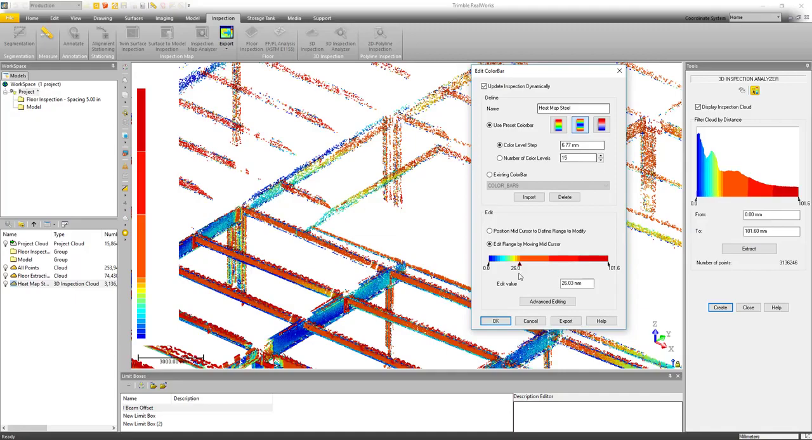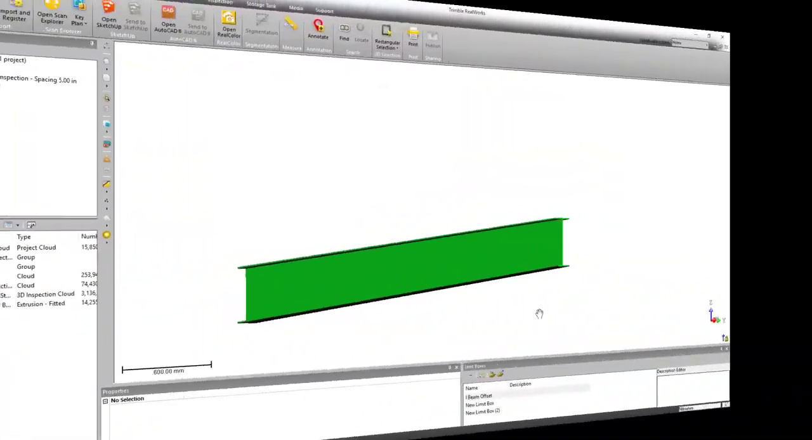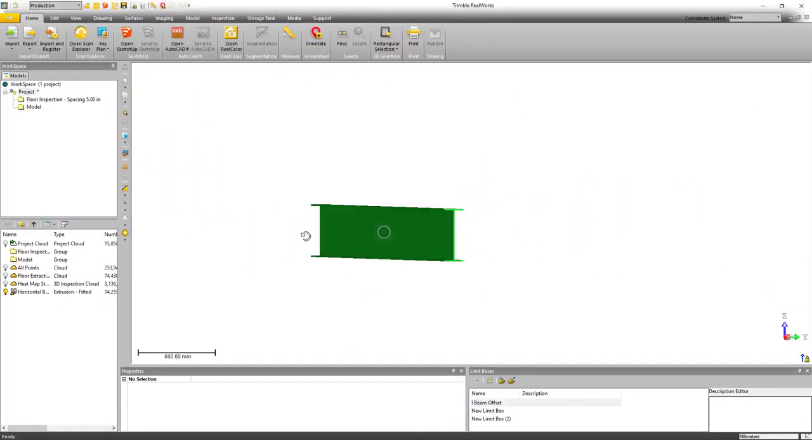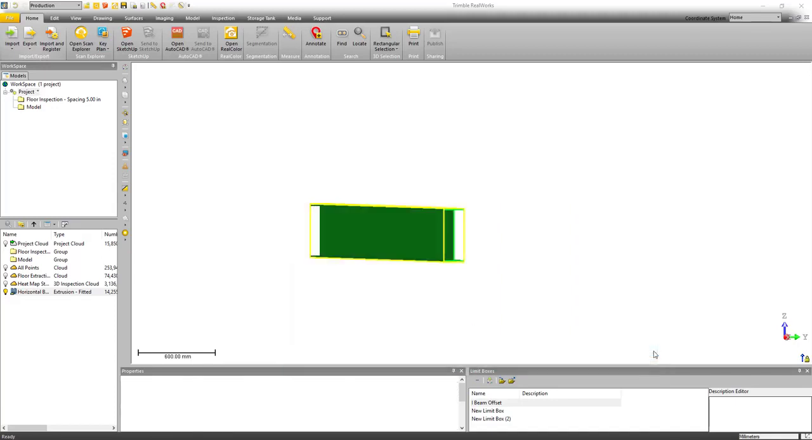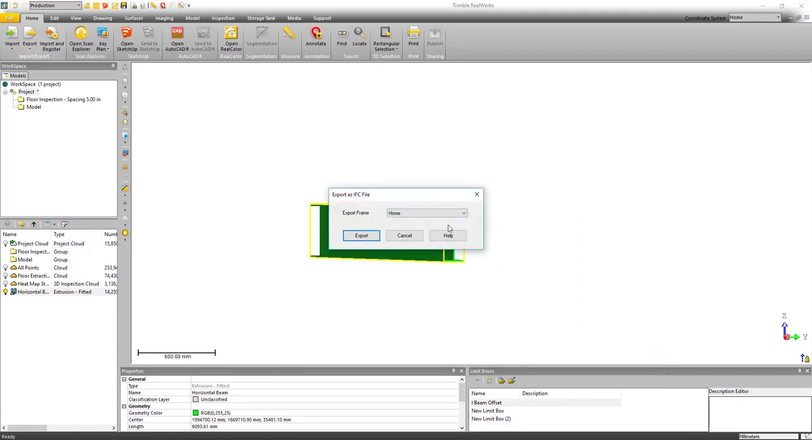And in addition to being able to import IFC objects, we also have the ability to select an object and export that selection out as an IFC as well. So here I've just selected an object. I just need to select a coordinate frame and then click on export.